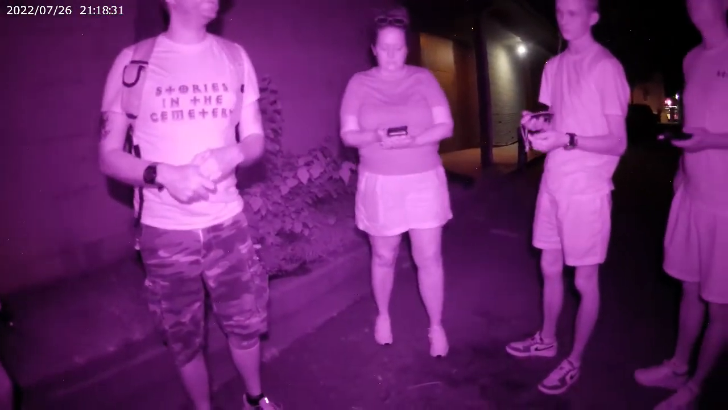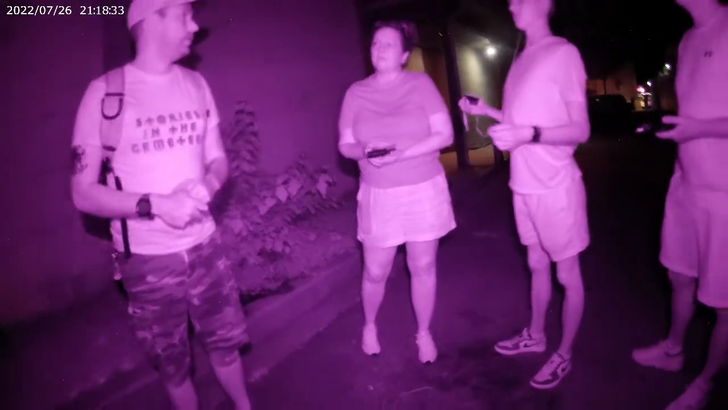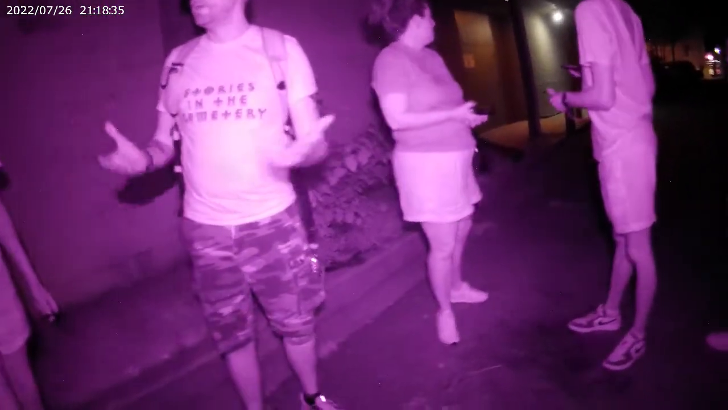This is where we keep the horses, well, some of them anyway, for your carriage rides. You guys can probably smell them. I can't. I'm out here 7 nights a week. So again, I'm immune to it.